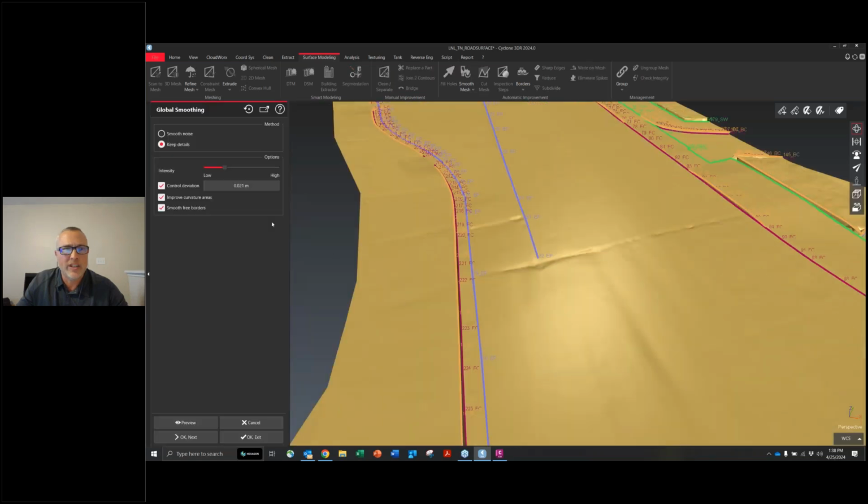So I want to try to smooth it to kind of get rid of some of these edges. So I keep my deviation down quite a bit. I don't want it to lose these points. I want to know where these holes and these cracks are. And same process as before.